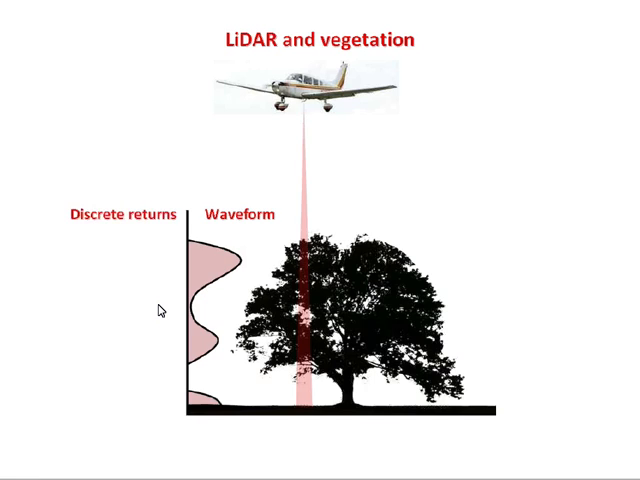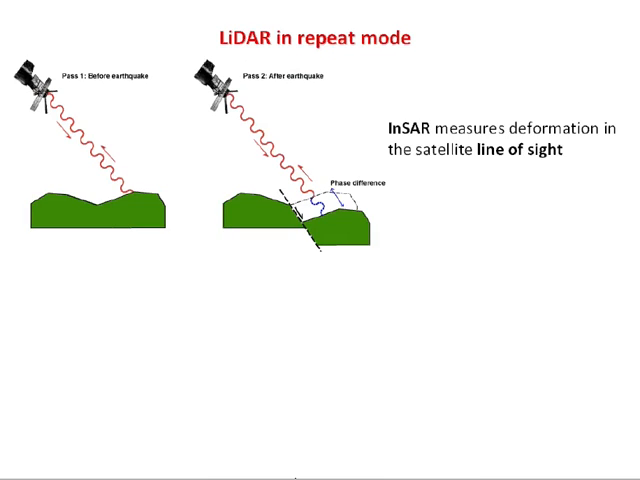So at the aeroplane, you actually measure discrete returns, some from the canopy, and hopefully one from the ground. And as a geologist, what you usually do is you strip off the vegetation to leave the ground returns, although biologists might do the opposite. So that's a brief introduction to LiDAR, so apologies if that was very familiar to some of you. Now I'm going to talk about LiDAR in repeat mode.